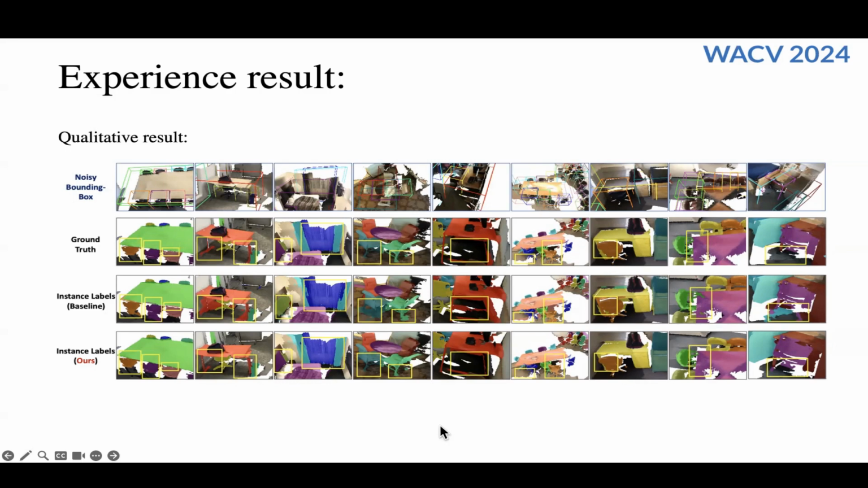Because we use the advanced performance of the 2D foundation model SAM, we can have very accurate point-wise instance labels, and with a fully supervised network, we can get a very good segmentation result. Thank you very much for listening.